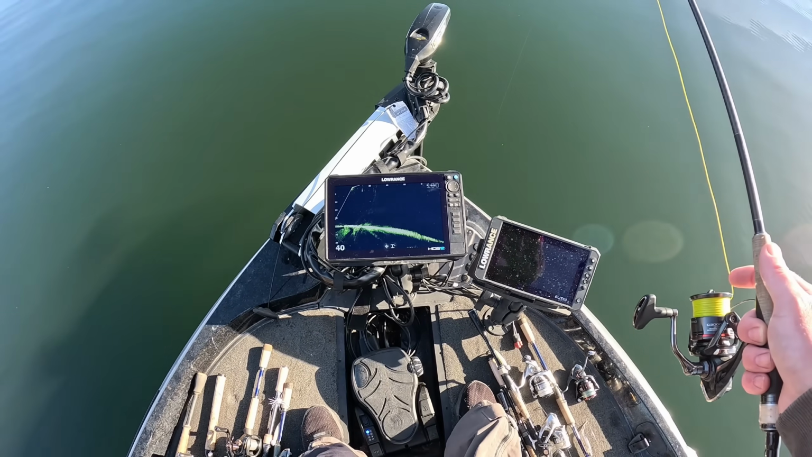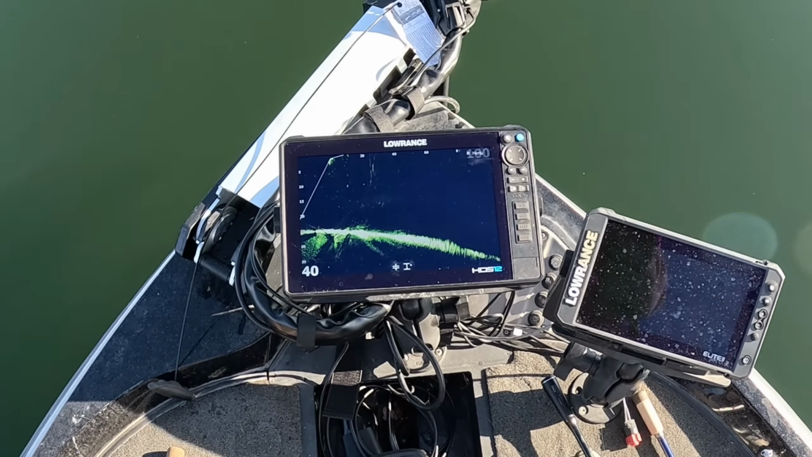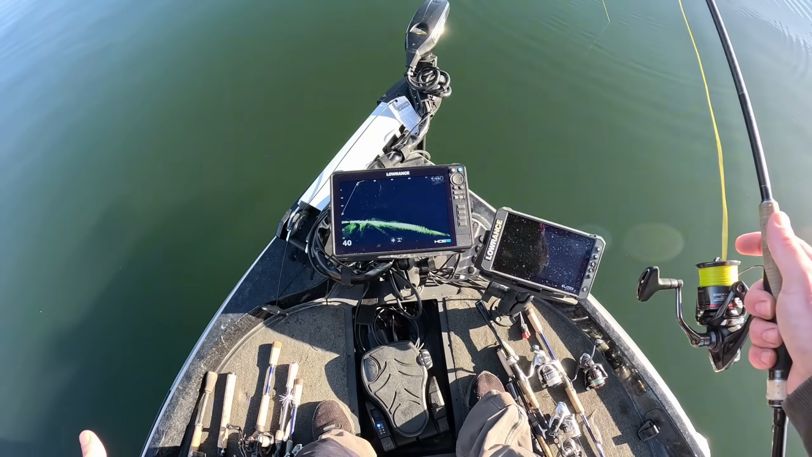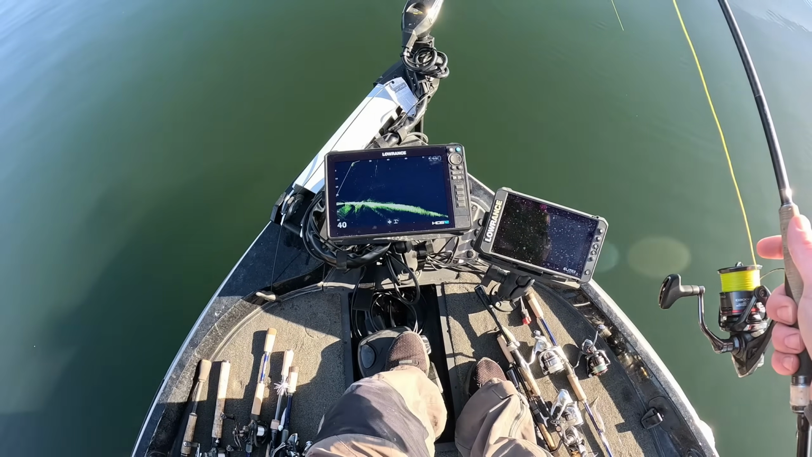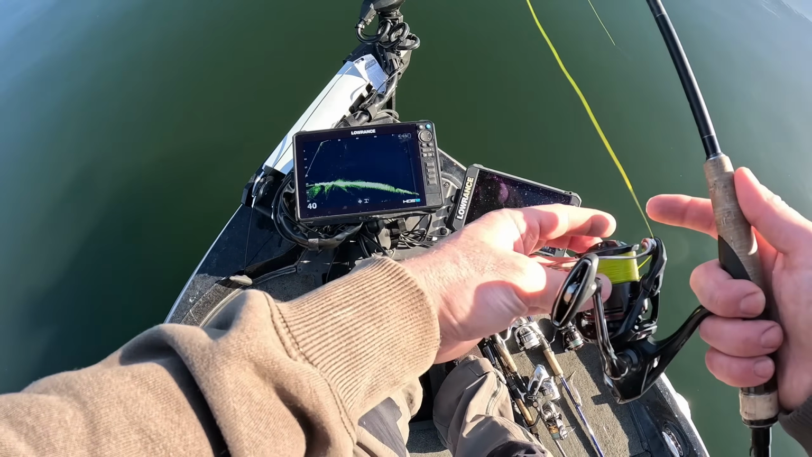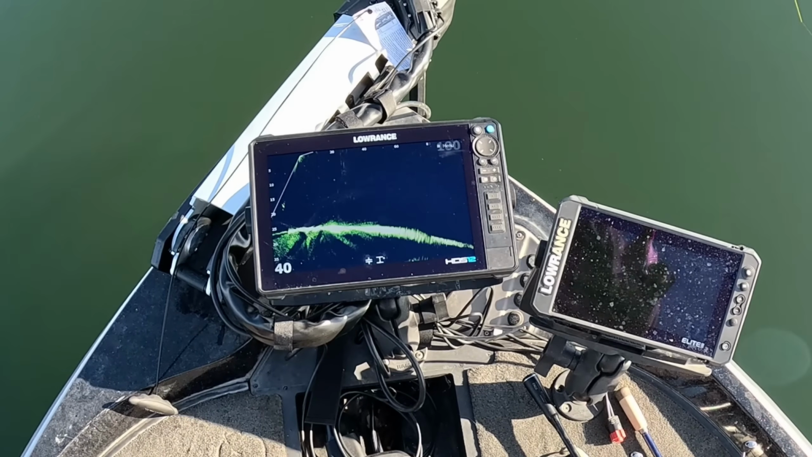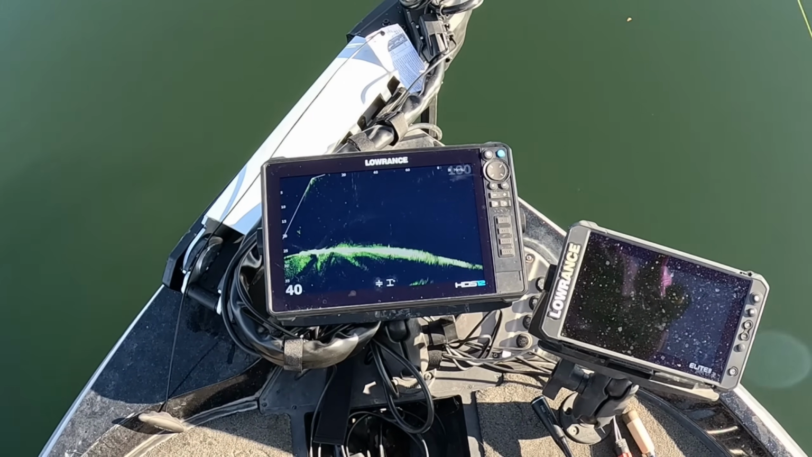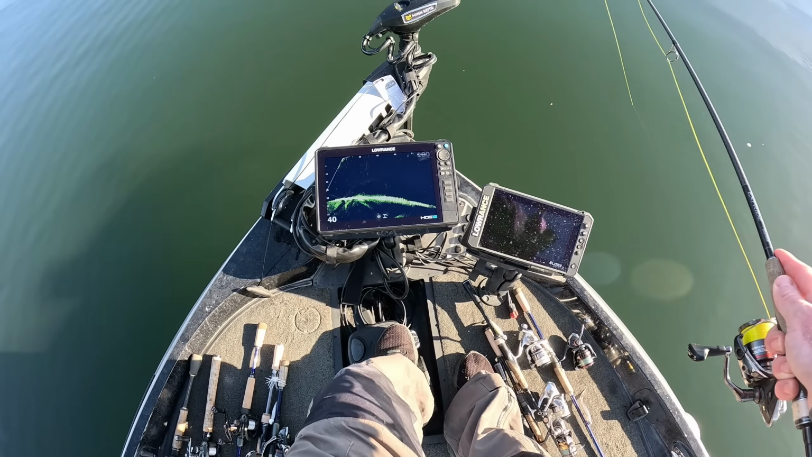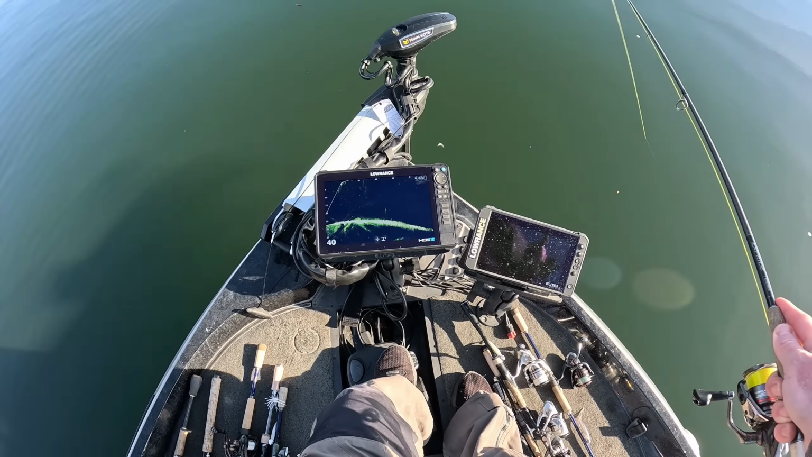But basically, they don't move around a whole lot because it's extremely cold. And if the lake was frozen, they just lost the cover that was over their head. But they'll basically hug the bottom, and you just have to troll around slowly and look for irregularities in the bottom or little bumps on the bottom.